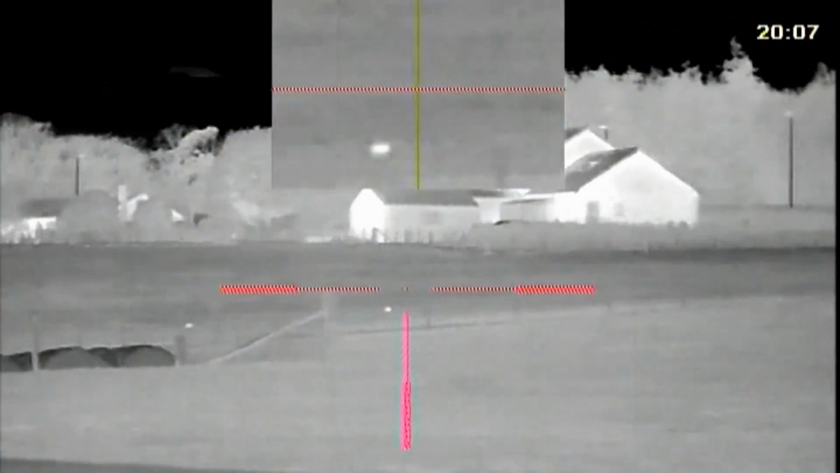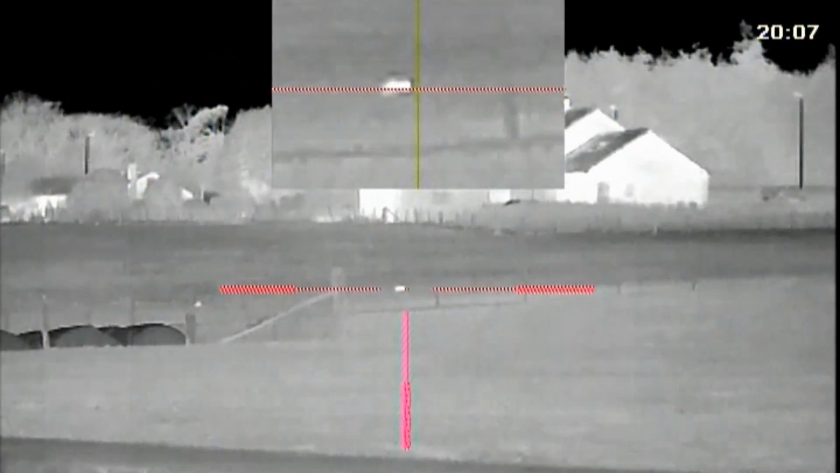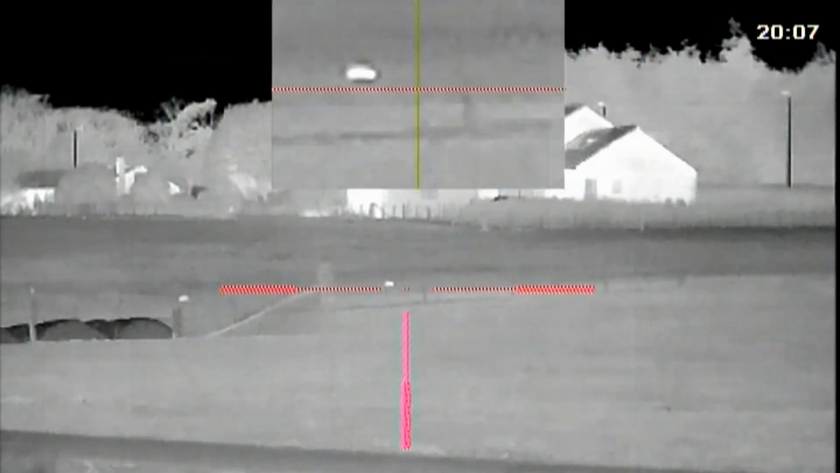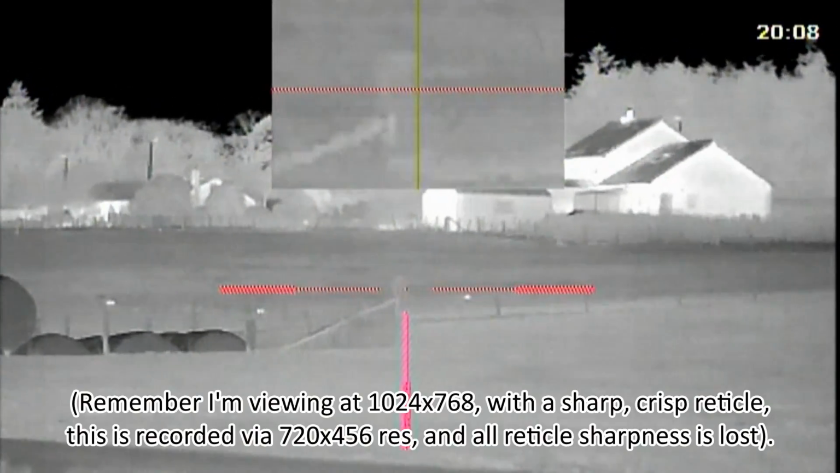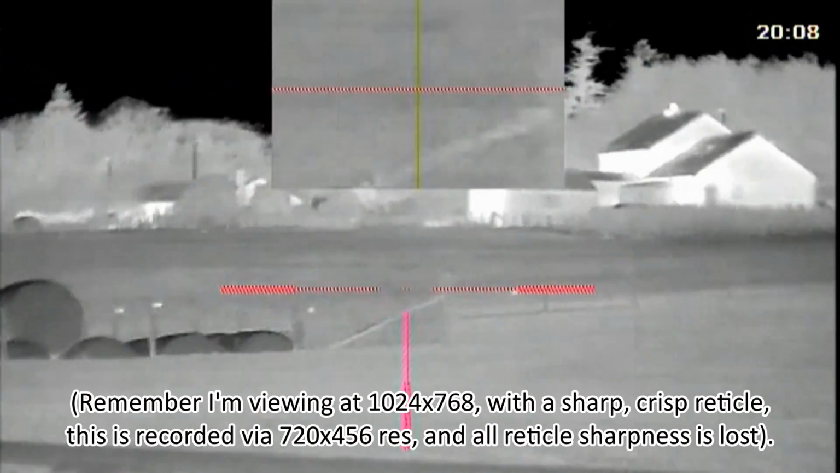It's a nice cold night. It's -1 right now. It's clear, there's no fog or anything, no moisture in the air, and it's quite a clear picture. So you can see, as a spotter, I'm not even changing the focus here, and that wall there is about 300 metres away from here, 300 to 400 metres. So that's quite a clear picture on the main picture. Obviously it's very pixely, the picture-in-picture, 8 times mag.